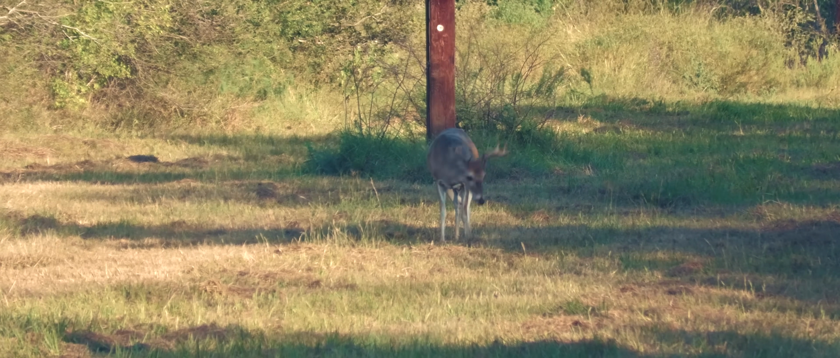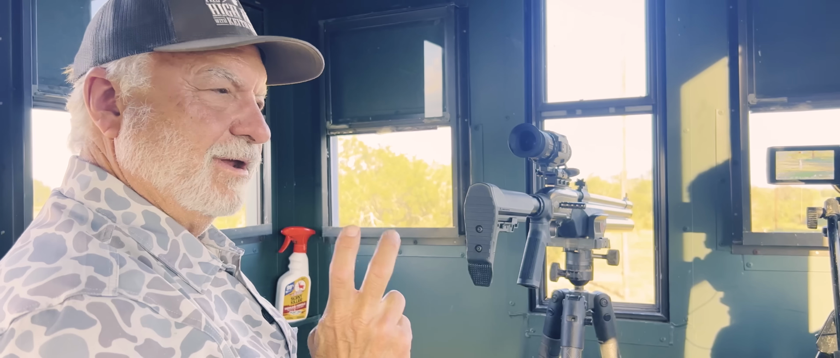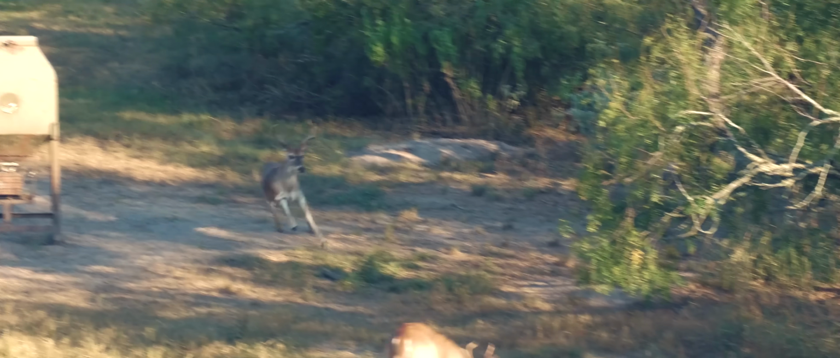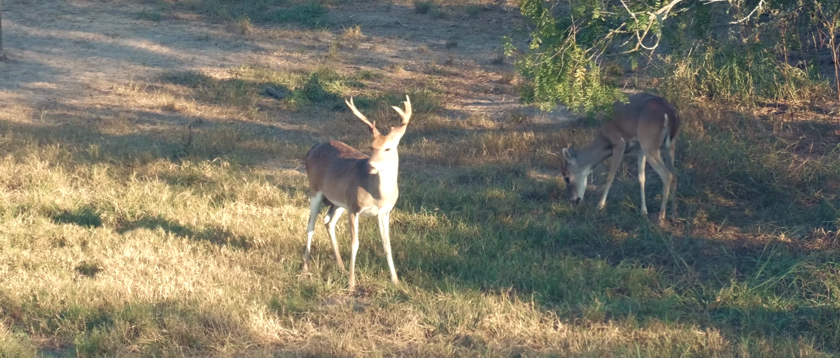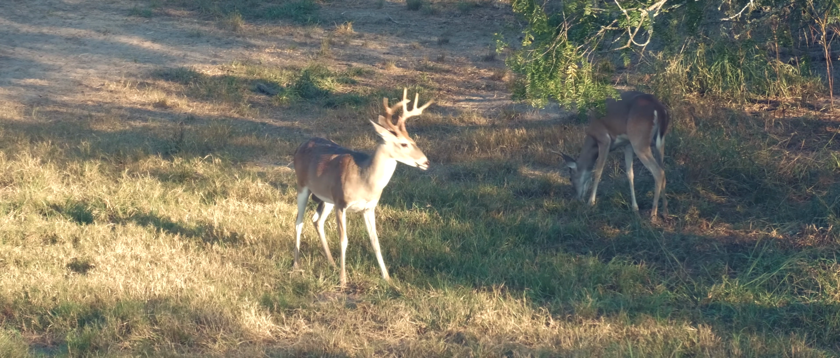Oh, that's a gold deer for sure. Absolutely. One side's just got a big fork on it. That's the kind of deer we do not want to see down the road. So if he comes in, I'm going to take a shot at him. Come on in here. Come on in here. Okay, we're going to take that buck right there.